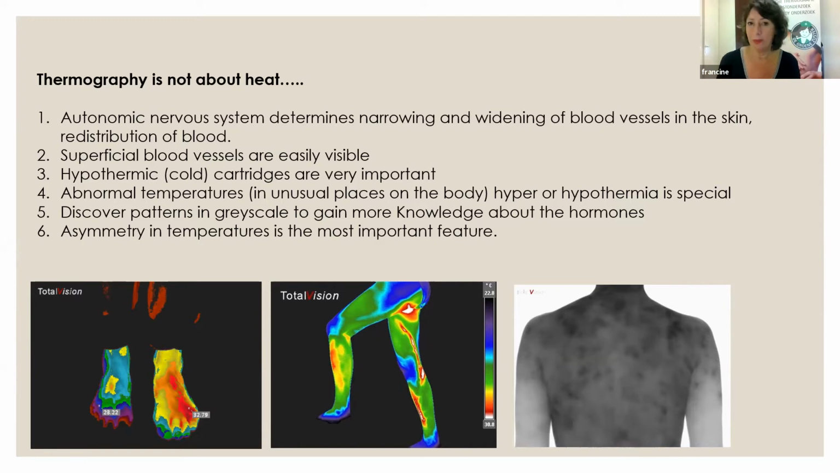And I think women from 30 years and up should have a thermogram with an ultrasound. So they have the physiology and they have the anatomy together in a very safe way examined. And then we see, okay, what kind of level of concern is going on here? Because breast cancer is really dangerous for women around their 40s. So anyway, what are we looking at? I take sometimes some rabbit holes, sorry.